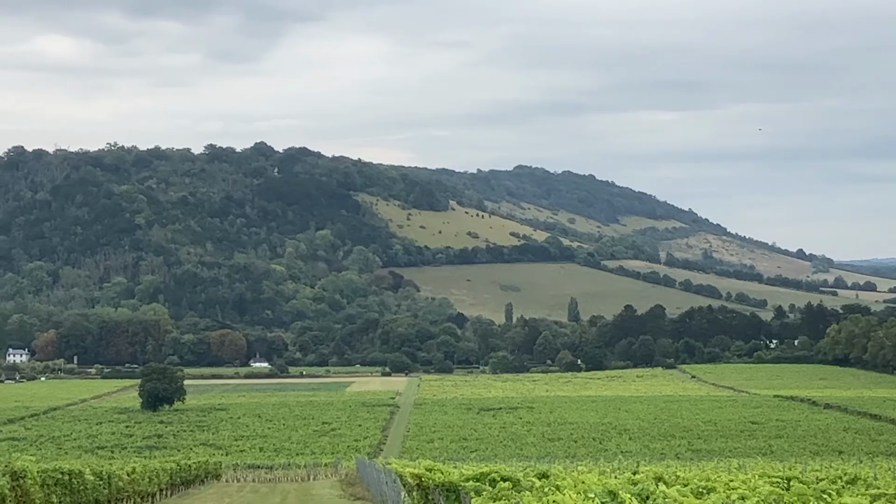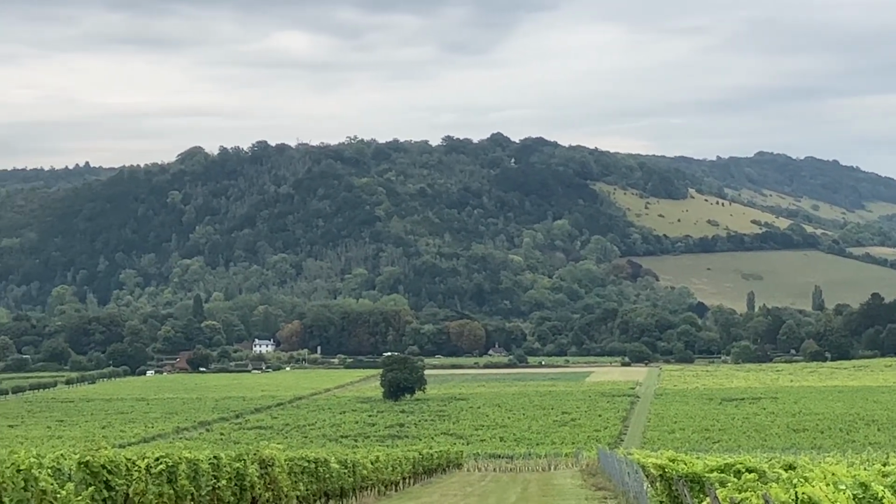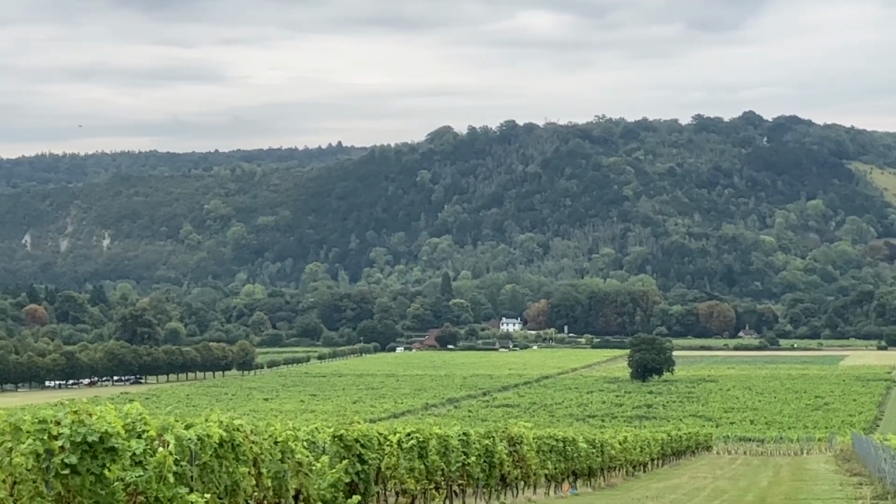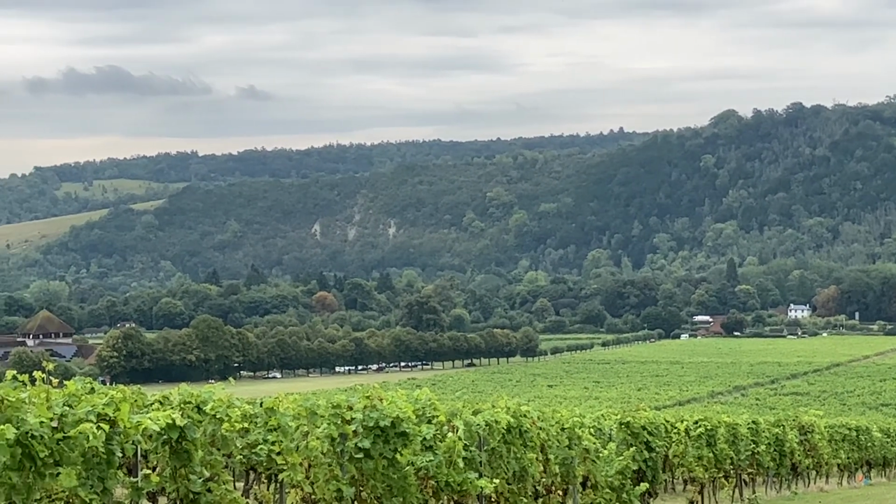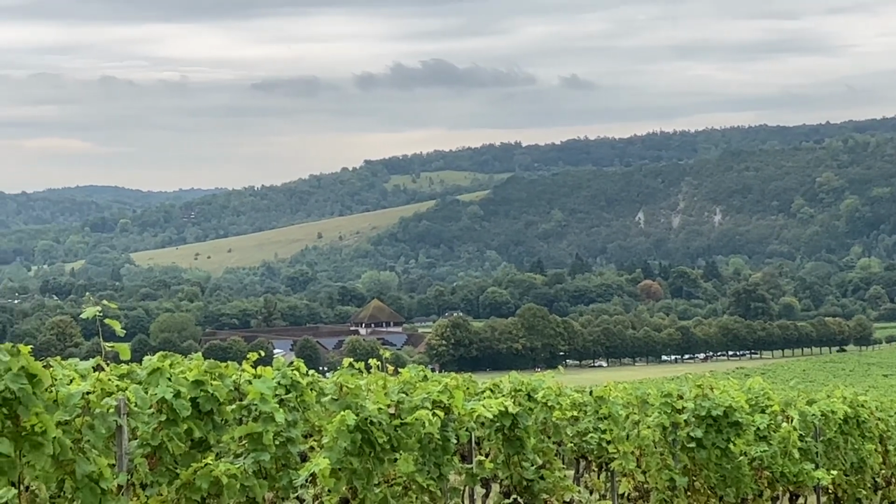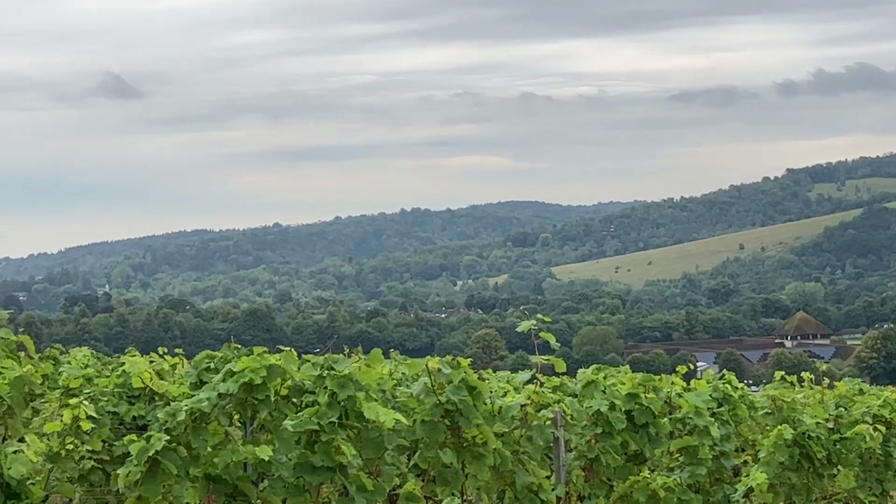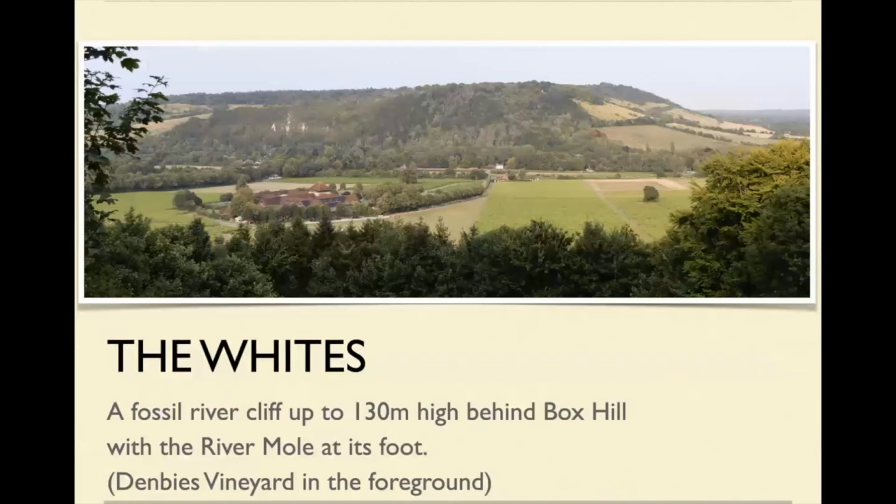That's Box Hill. And as you go along here, this is the Whites coming along. There they are. So this is a cliff, and the river goes in and erodes underneath that. And then you go off down the valley, down in that direction. There they are. That's Denbies. And this is the Whites here. It's 130 meters high. That's quite a cliff.